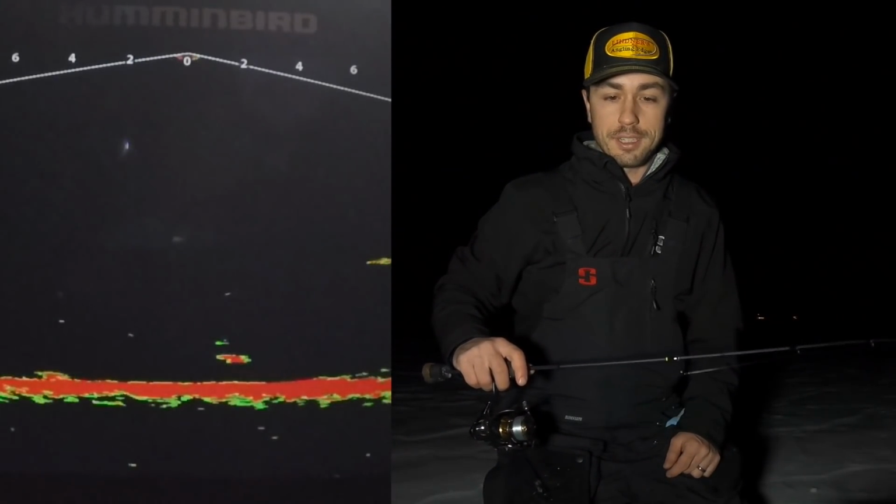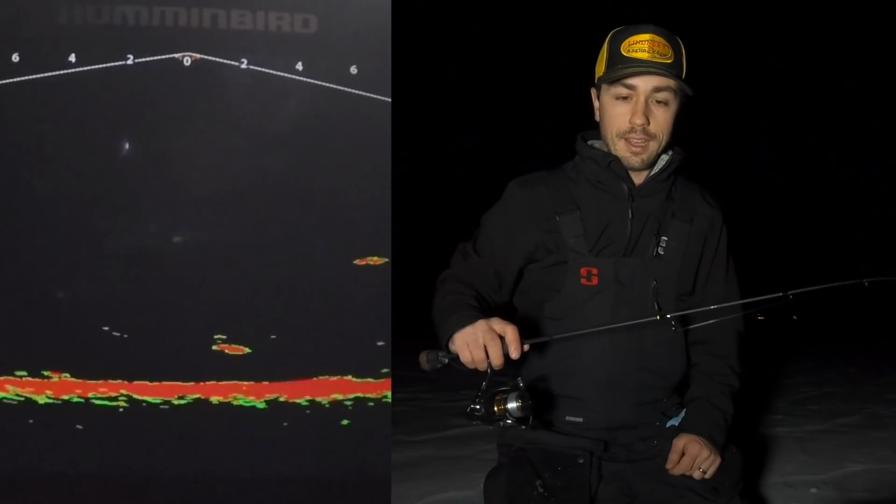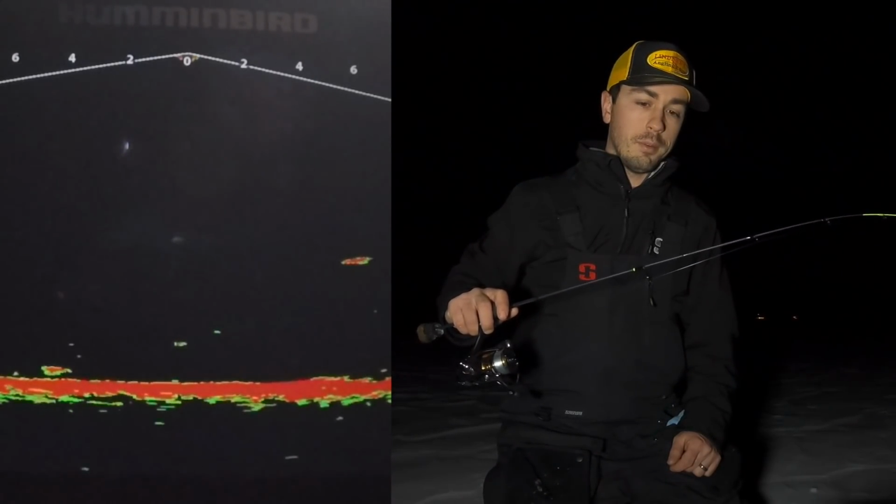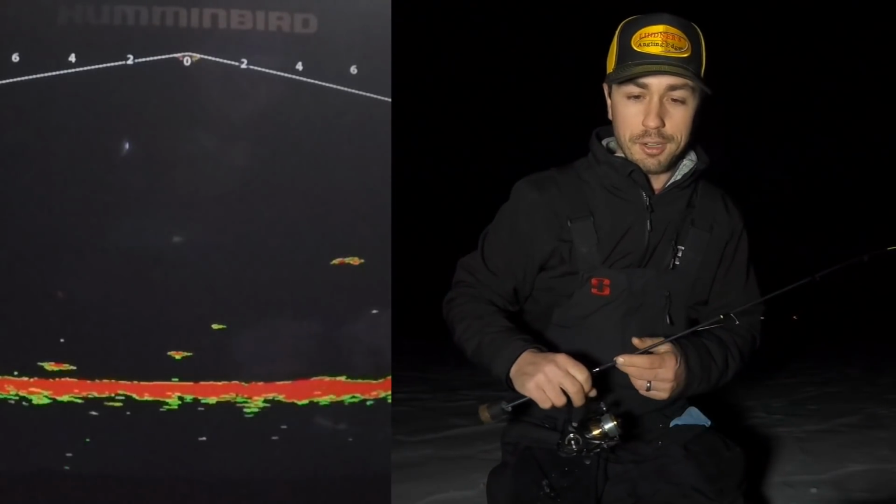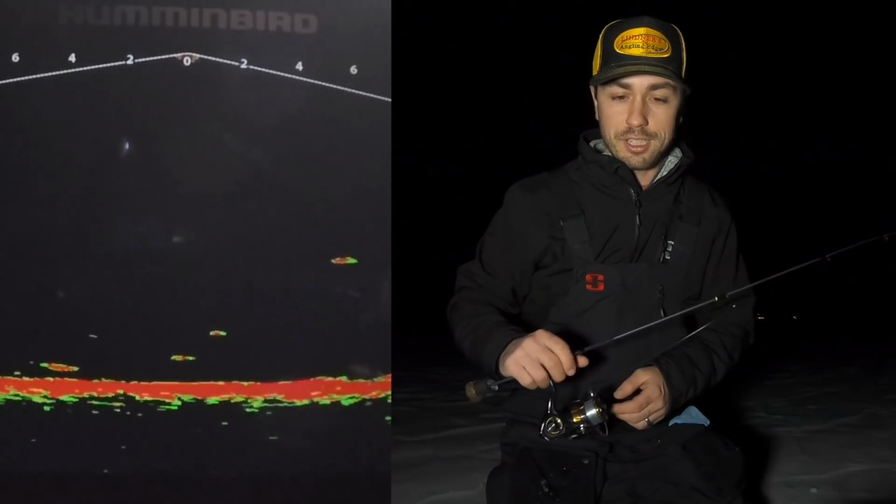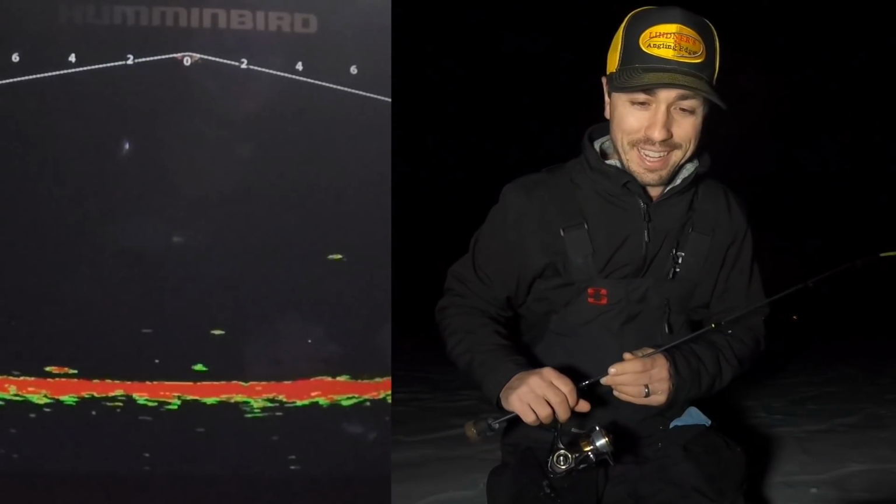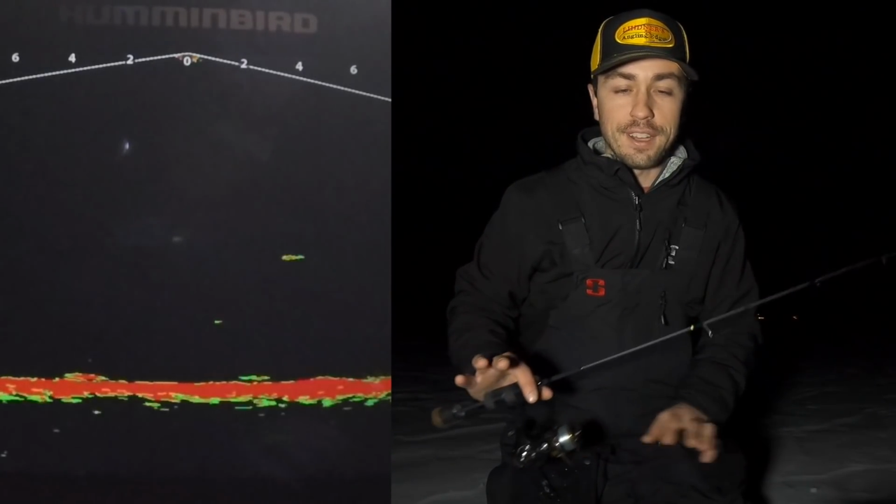Been my first season using the Mega Live. Obviously, it's a pretty new system, and I don't have a ton of experience with it, but I'm kind of learning. And there's a crappie down there right now. A little bit more apprehensive with the big spoon. If we had that tiny little jig, I'm sure we would be having less problems with some of these fish coming in. But that's why we like to use the little micro baits, because it's just tough to beat a jig for just, you know, getting fussy fish to bite.